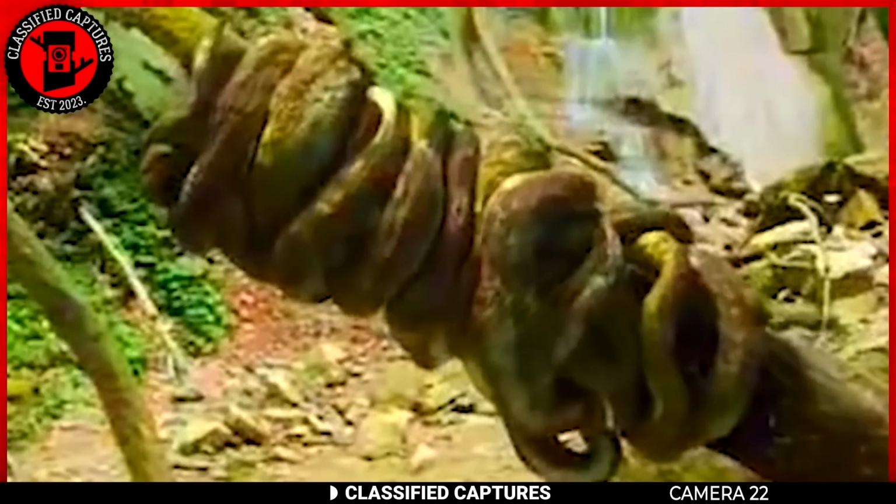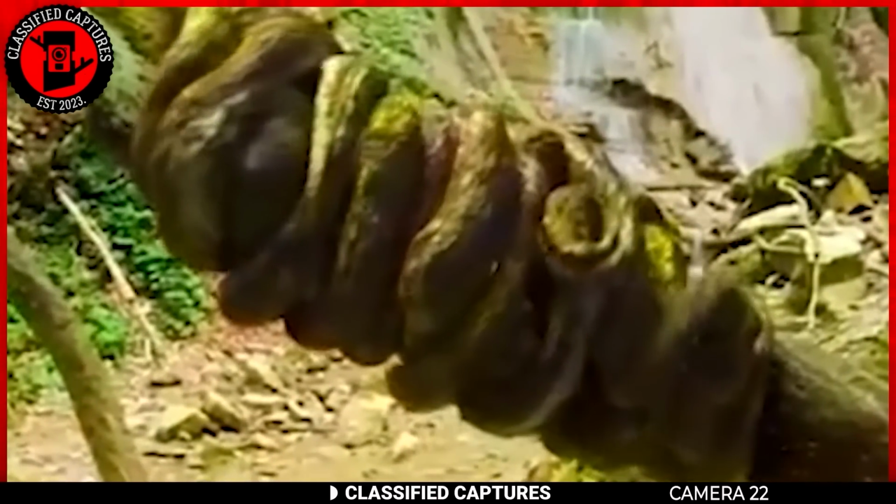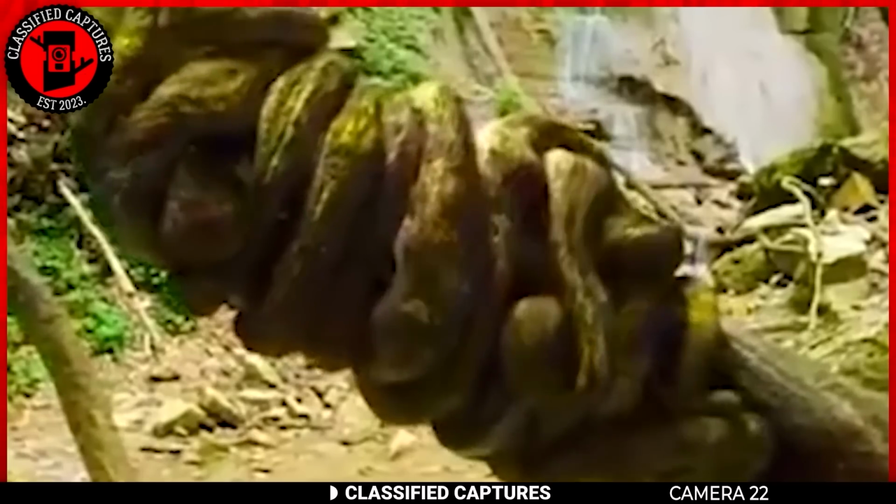Does anyone know what kind of snake this is? Is it a rare species or something entirely new to science? Kindly educate us in the comments section.